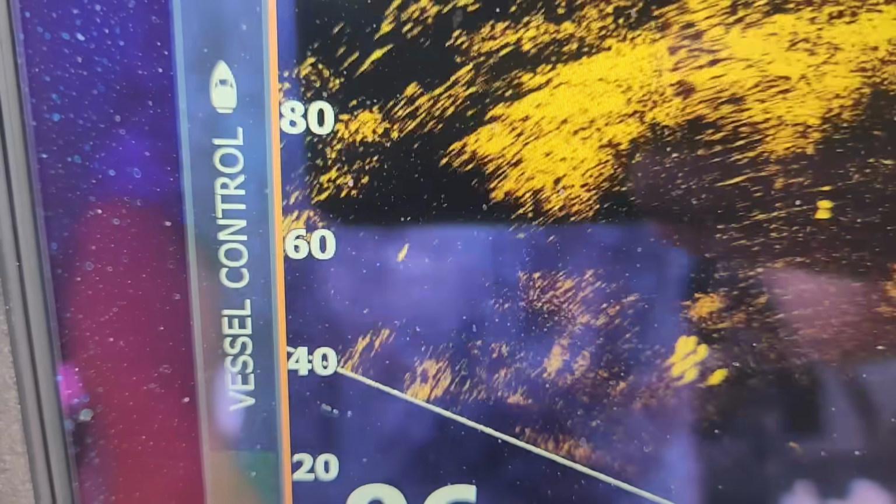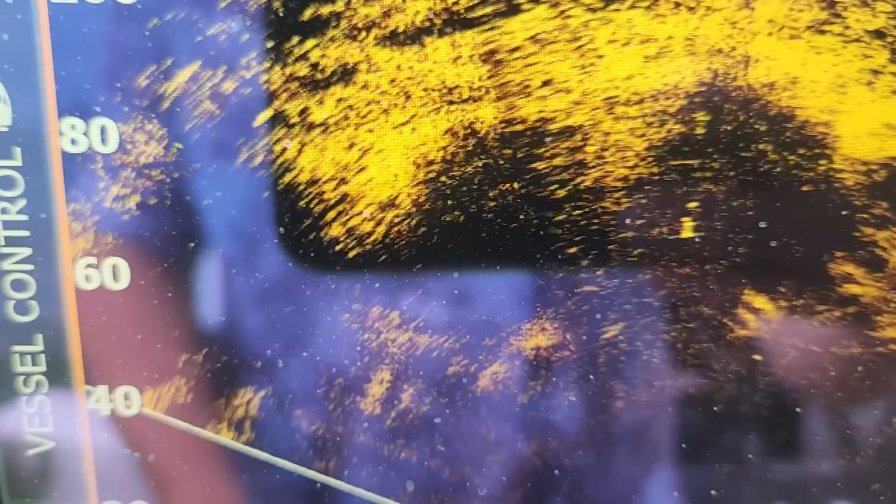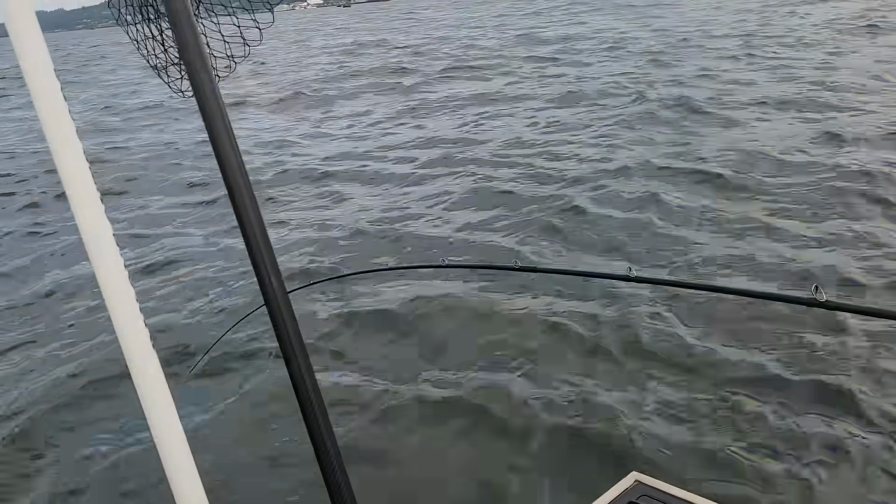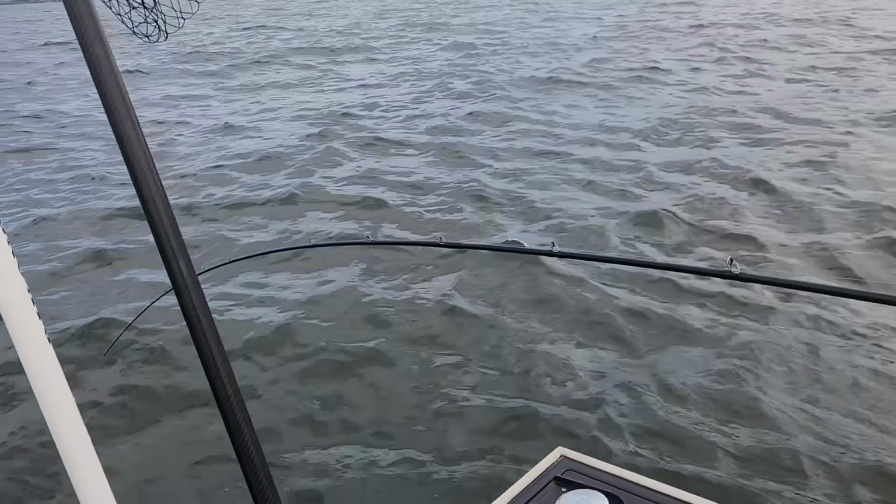Oh, here comes another pile. I don't think I fixed that hook either. He's just barely following up. See, here he comes, he's charging. See him charging right there? Here he comes, here he comes, here he comes. His nose is on the lure. He's on it. Bite it, bite it, bite it.